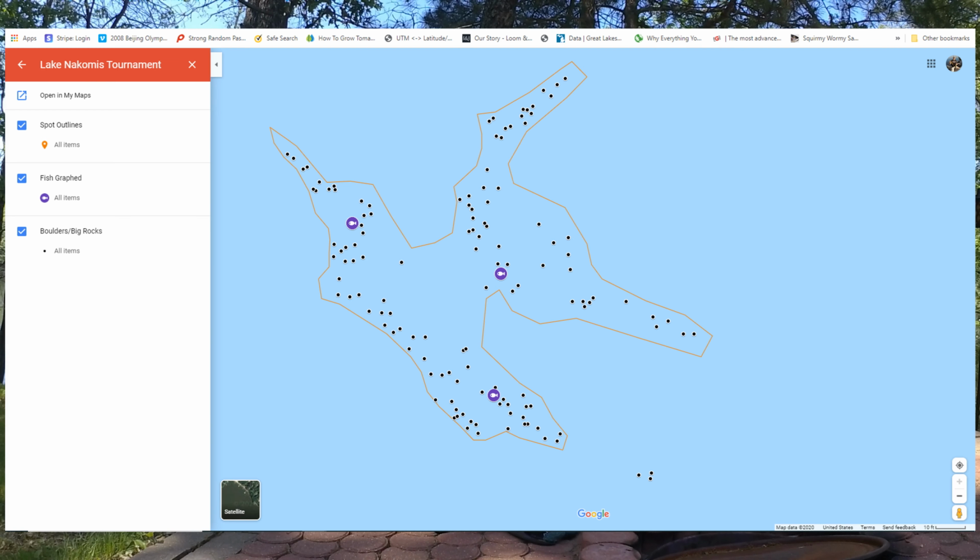But then you're left with a product that you're able to bring out and use on your cell phone or a tablet. You don't have to try to load them back up onto your graphs, and most graphs have a track log limit, and they've got waypoint limits. You go to Google Maps, you can customize to your heart's content, and it is a powerful tool to be able to bring back out.